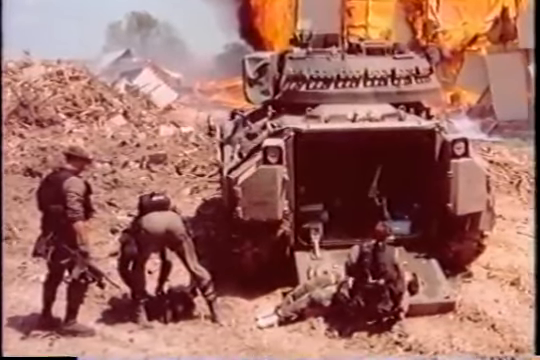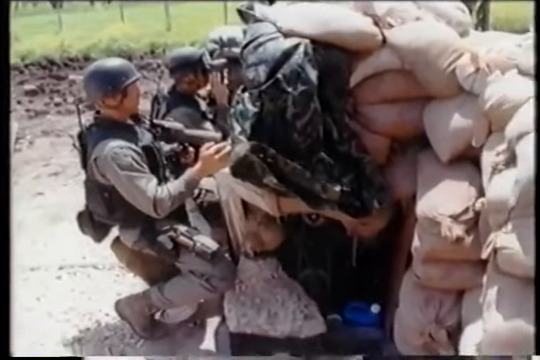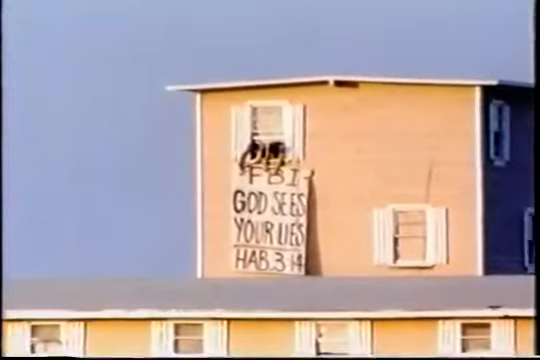Frightening though it may be to contemplate violence sanctioned by our government against American citizens, we believe that truth is essential to freedom. Democracy depends on the knowledge as well as the consent of the governed. Without knowledge, we cannot choose how we wish to be governed. It is to provide such knowledge that the following investigation is presented.